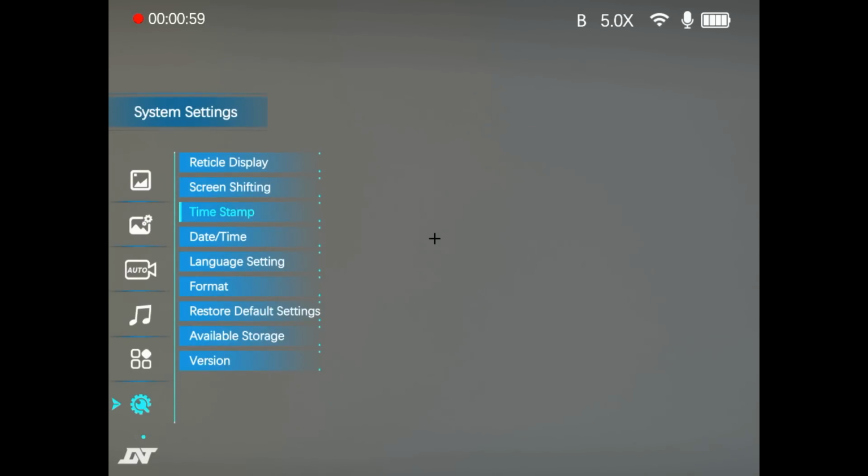Timestamp, that's for deciding whether you want your date and time to show on the screen during your videos. Setting the date and time, setting your language, formatting the internal memory, restoring your default settings. This gives you an indication of your available storage.